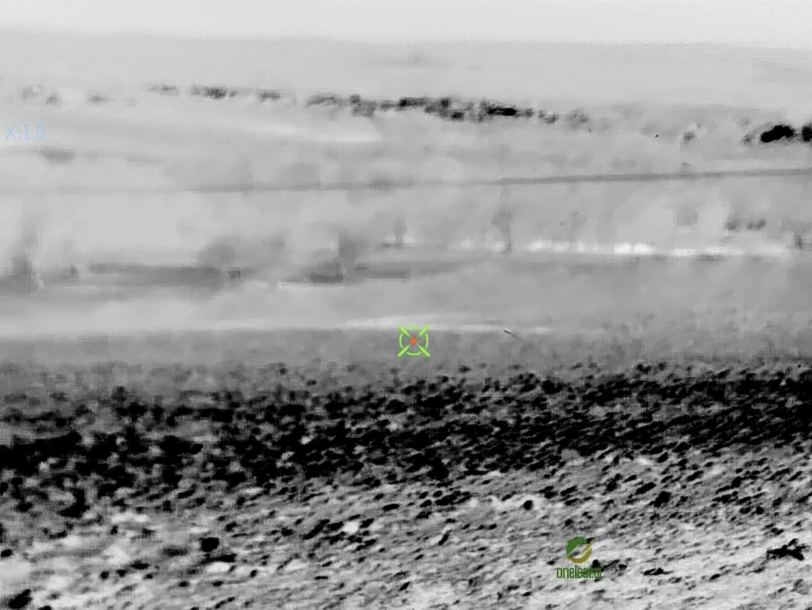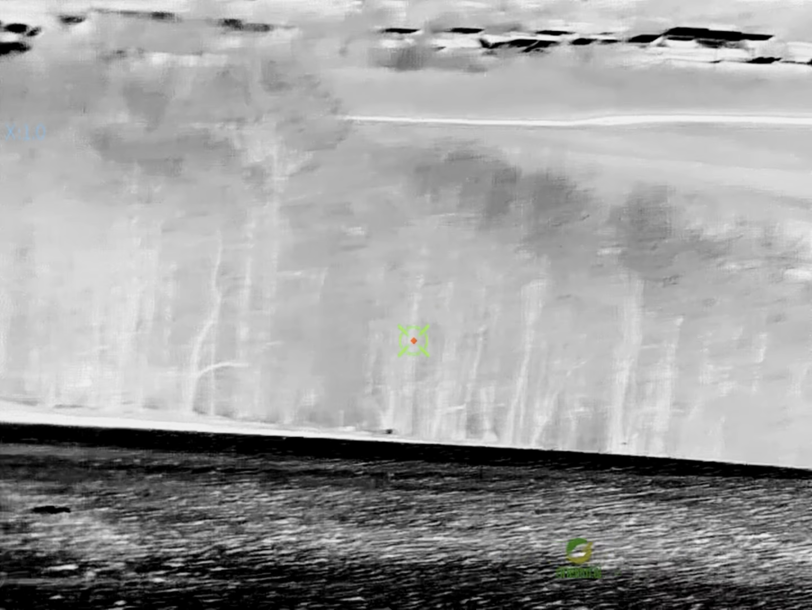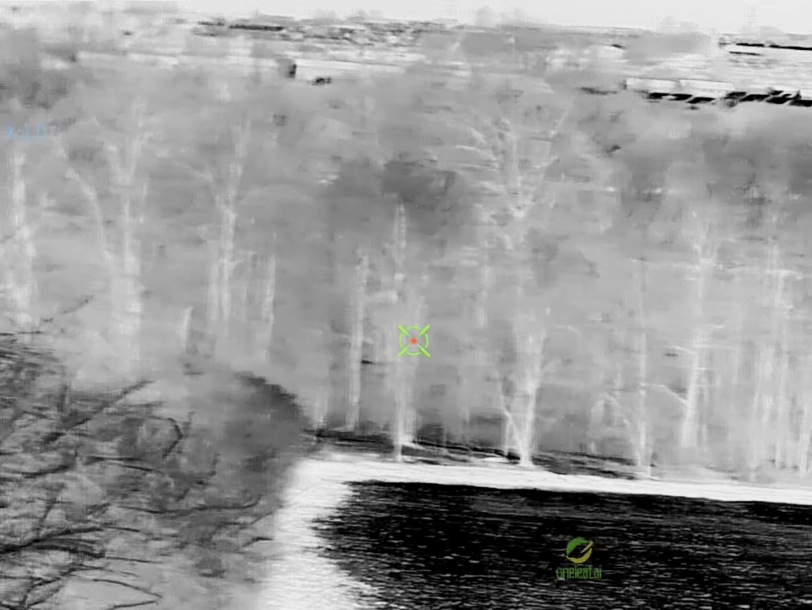Just have a quick nosy. I'm just doing this by hand, I'm not on a tripod or anything, so if it's a bit rocky I apologise. What we're looking at across the valley. And into the woods.